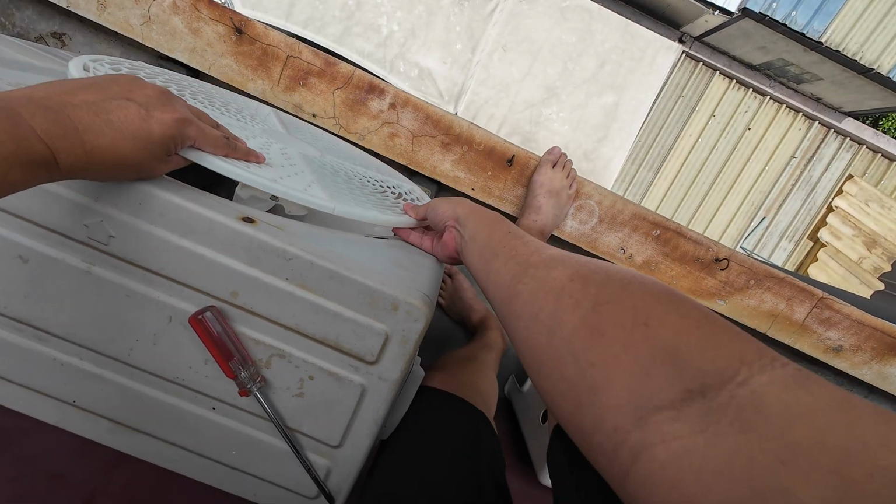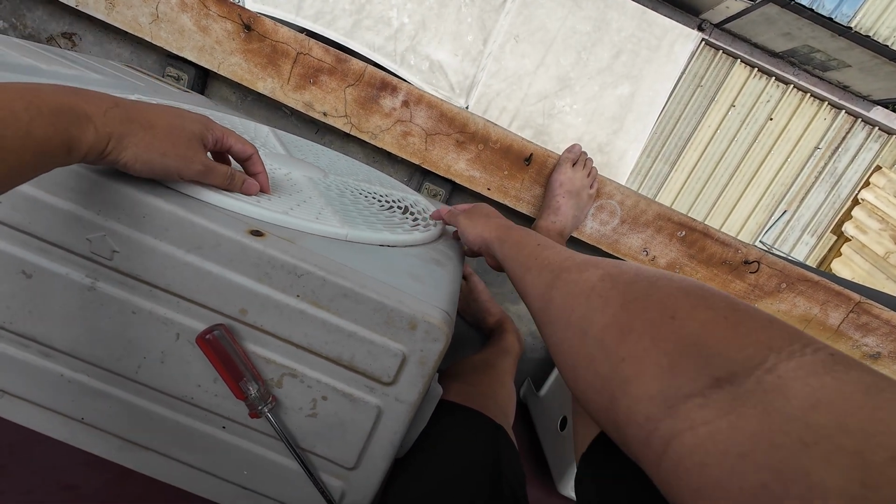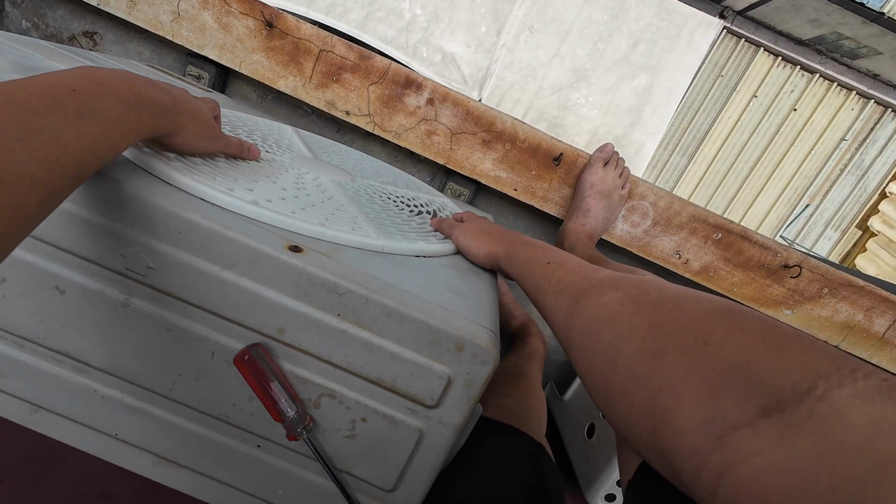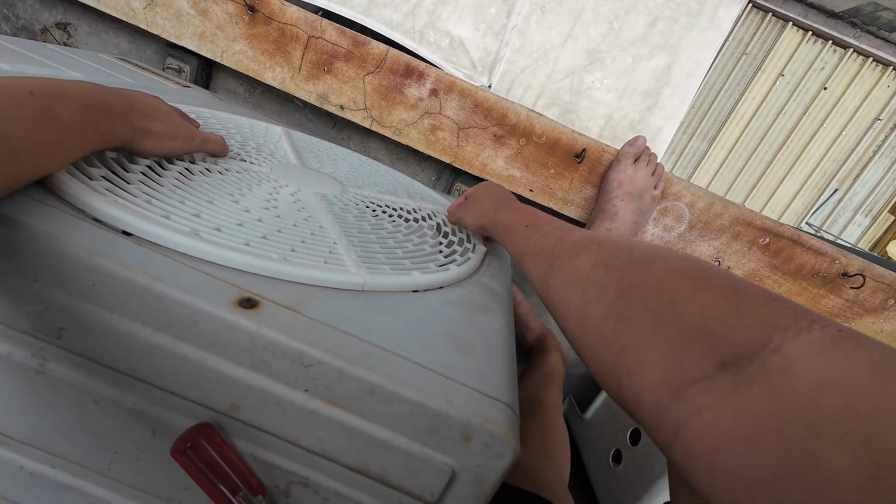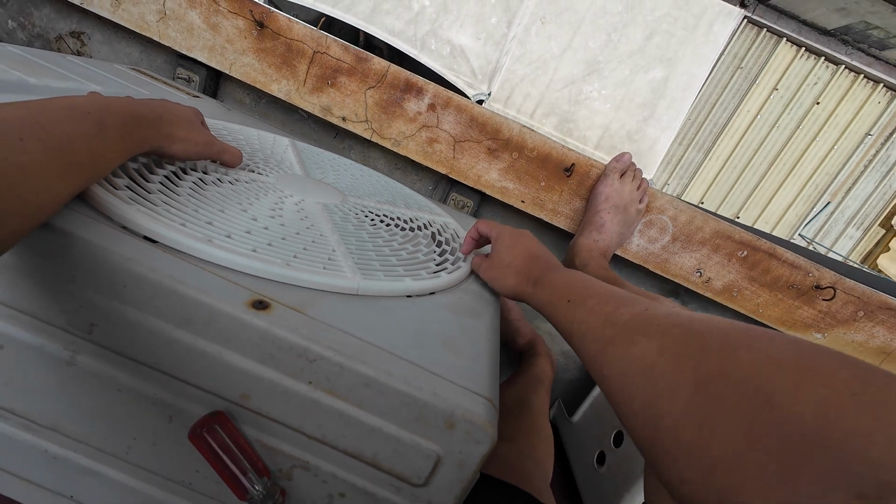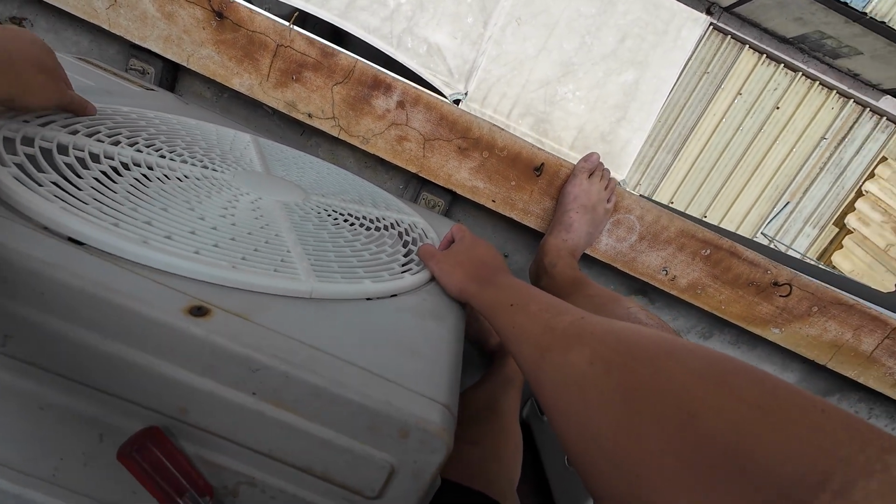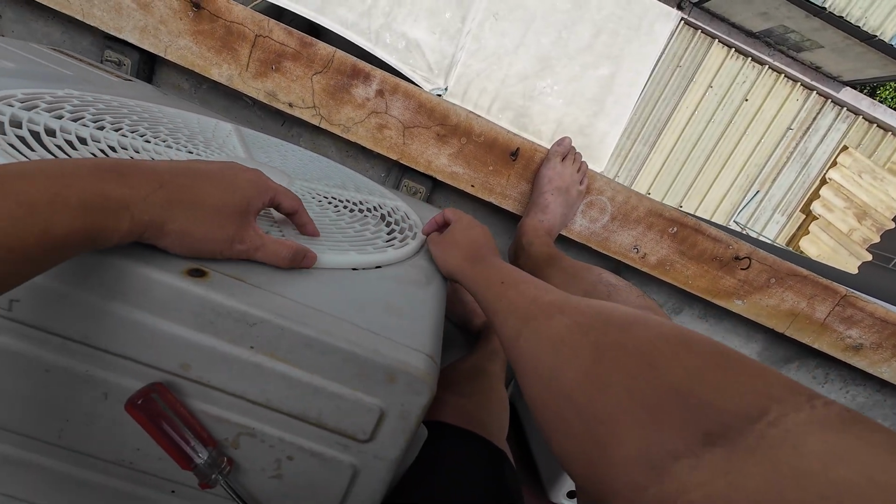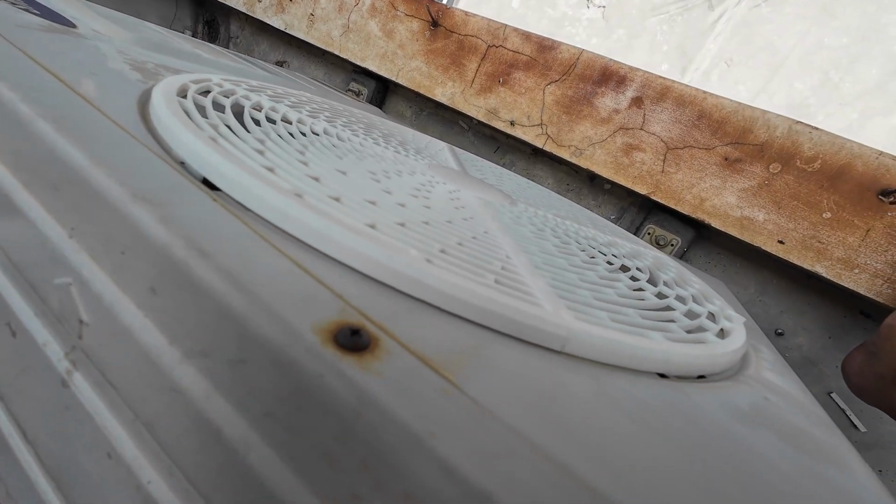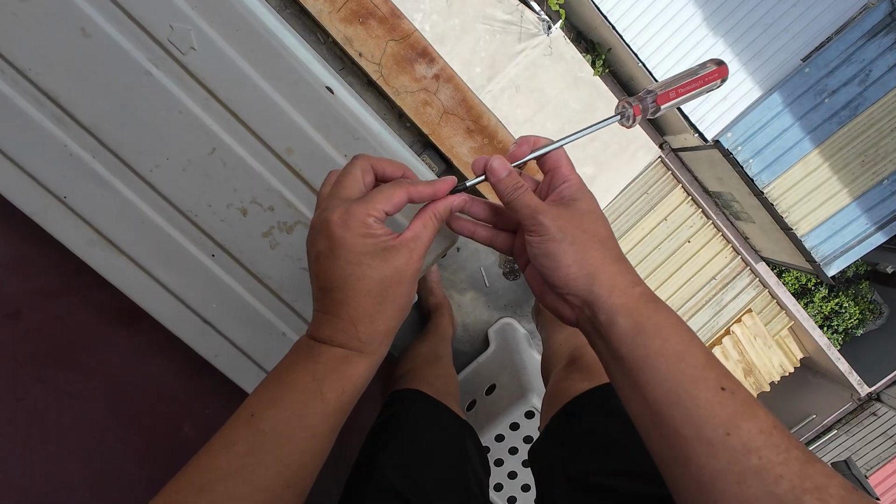So I put it like this, turn the clips, and like this. Okay. Now all the clips are in. See it? Now all the clips are in there. Add screwdriver.